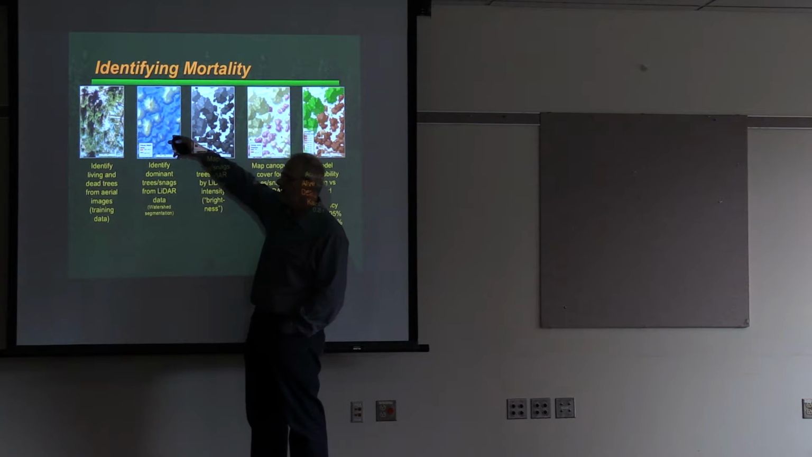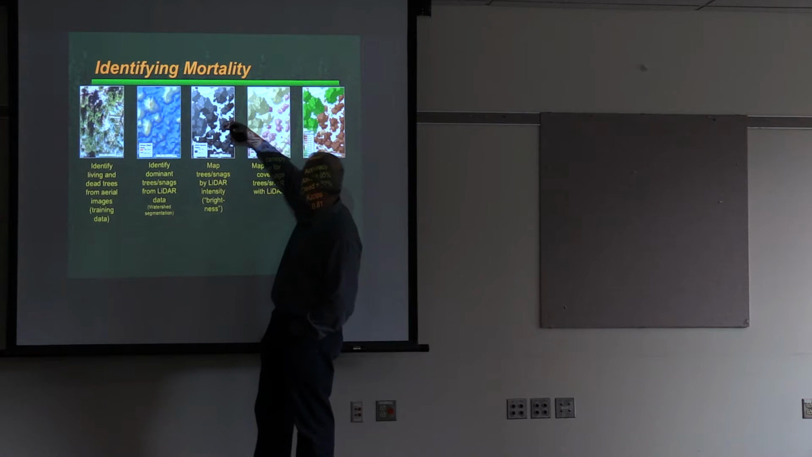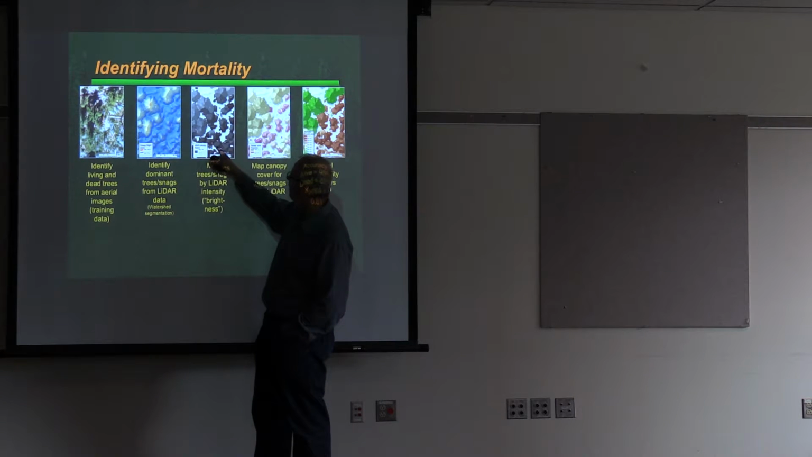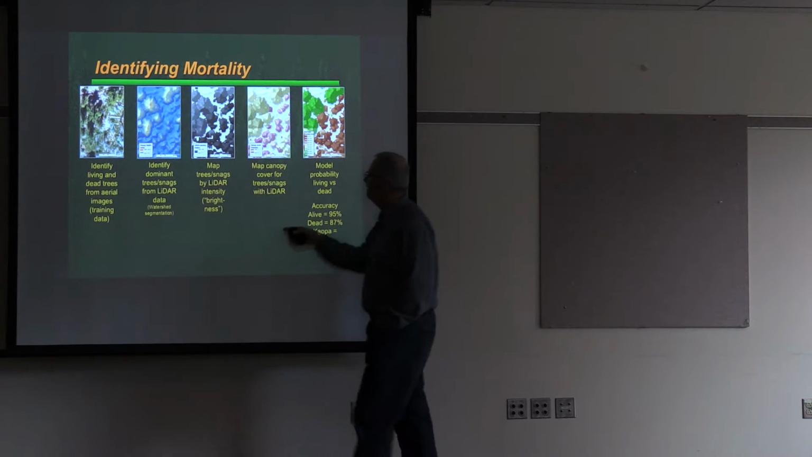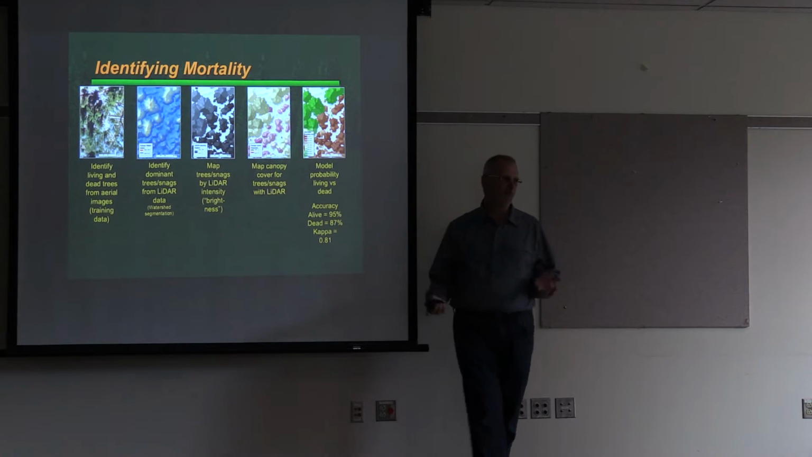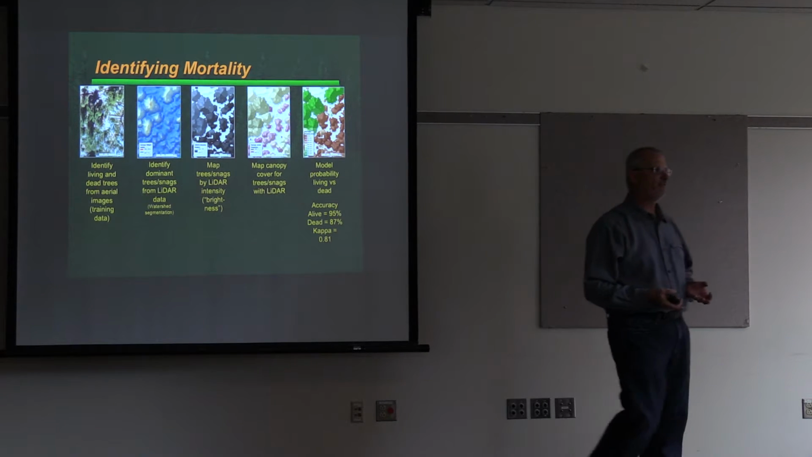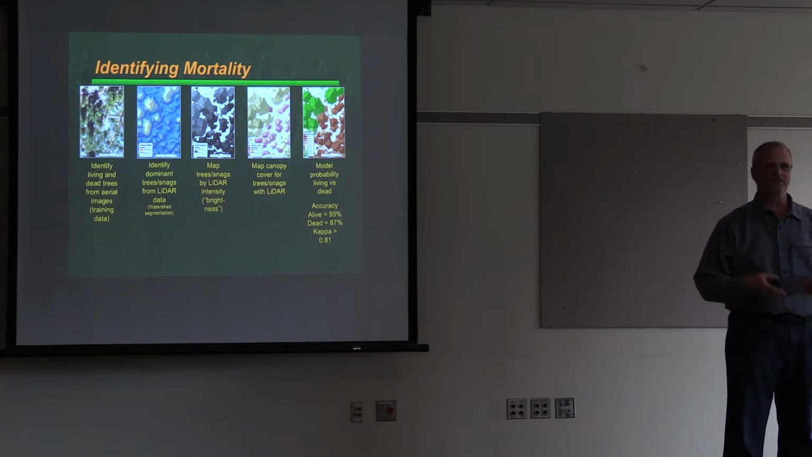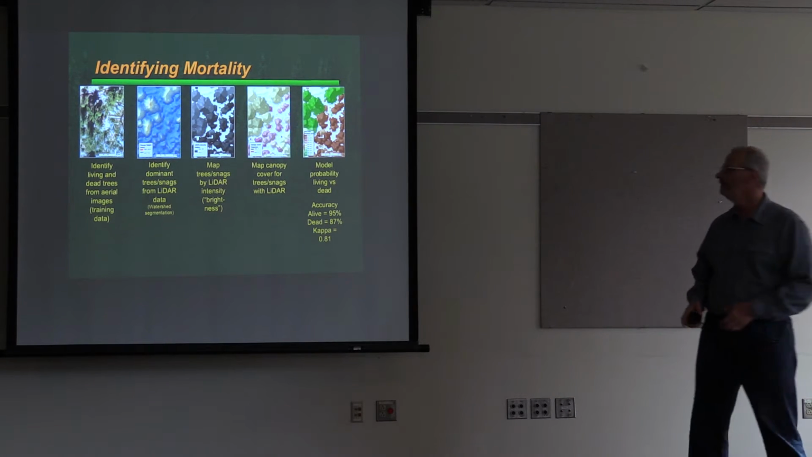We do our tree recognition. Then we use the intensity here, where dark is lower intensity. We map the cover for individual trees, because if you have a snag, very often it has lost its needles, it's lost its fine branches, it's going to be more open.